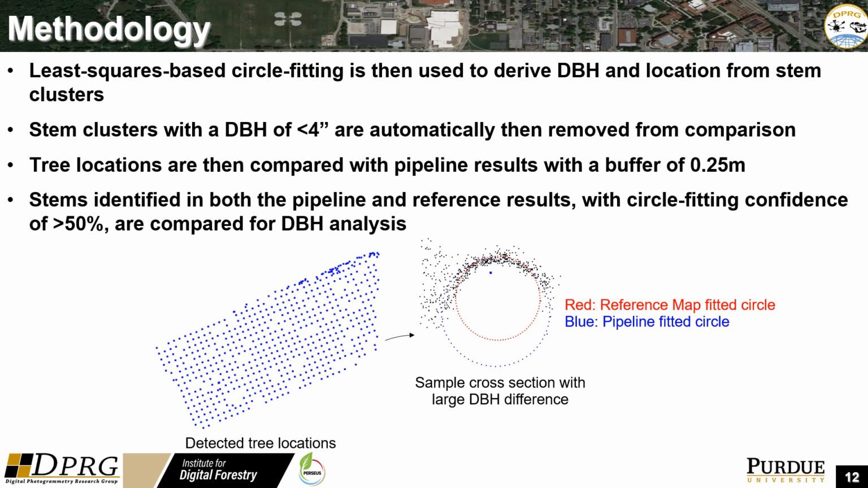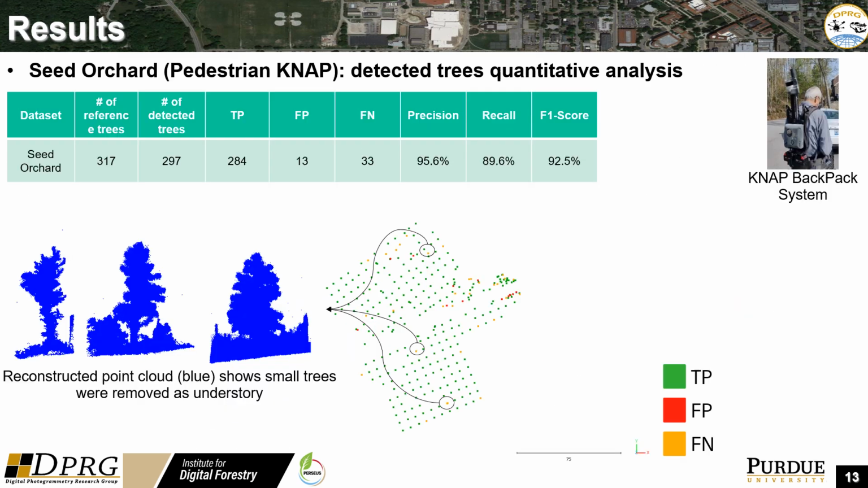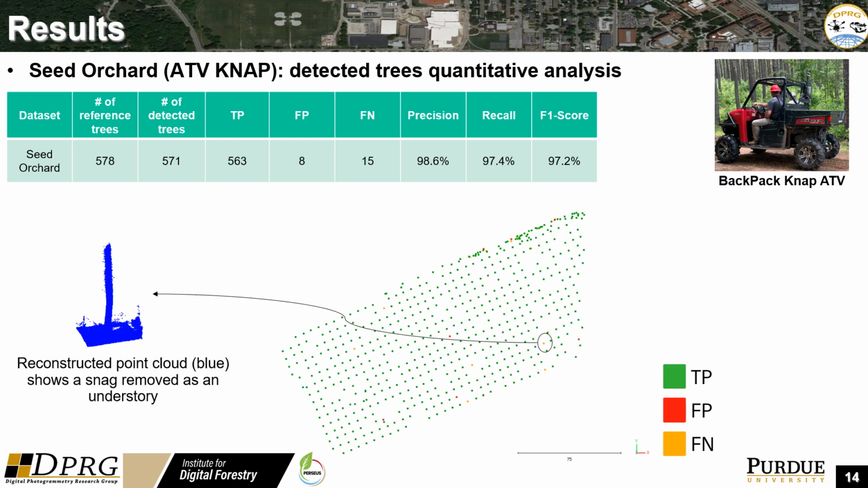Trunks with correct geolocation and DBH circle fitting confidences of greater than 50% were then compared, with the mean absolute difference, standard deviation, and root mean square error being calculated. These results showed key insights into the pipeline. The seed orchard pedestrian KNAP dataset showed the small trees were being removed as understory. The analysis of the seed orchard ATV KNAP dataset showed snags were being removed as understory incorrectly.